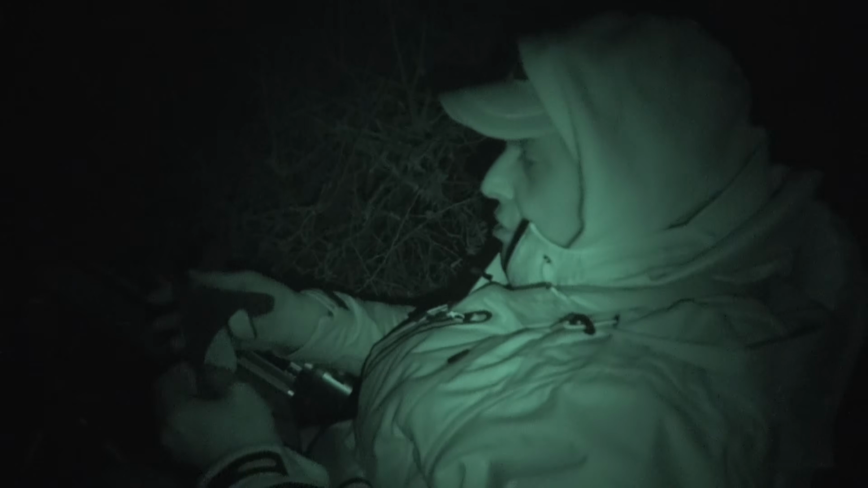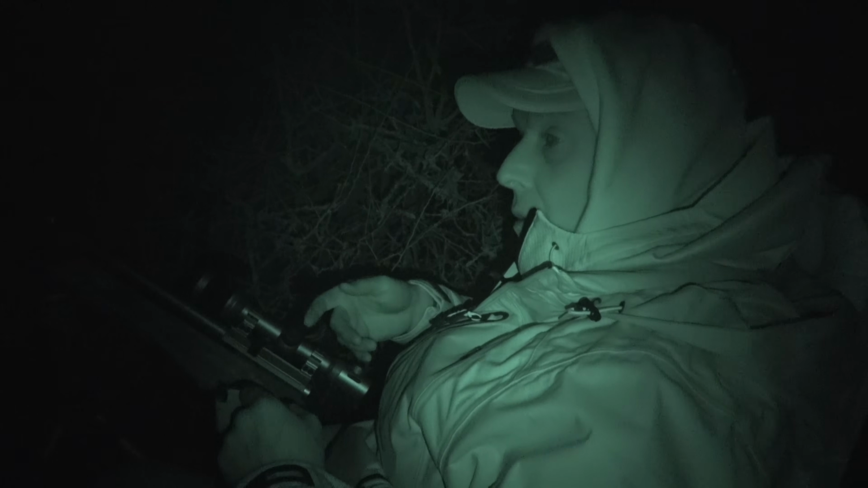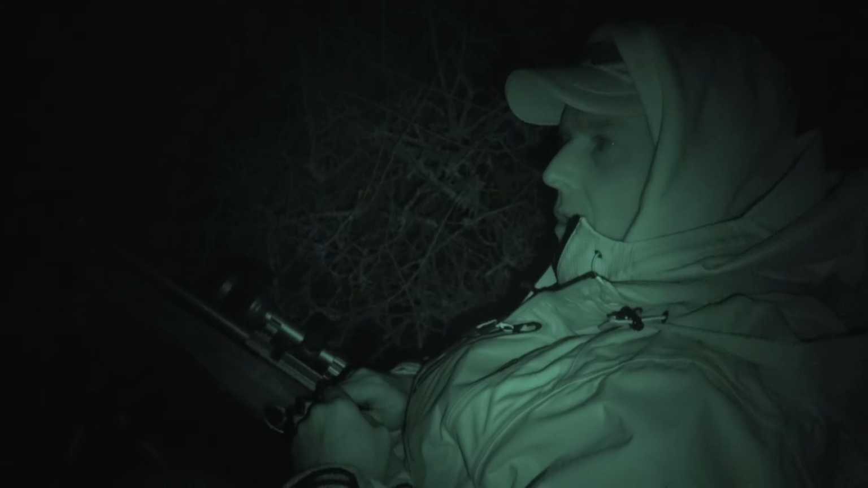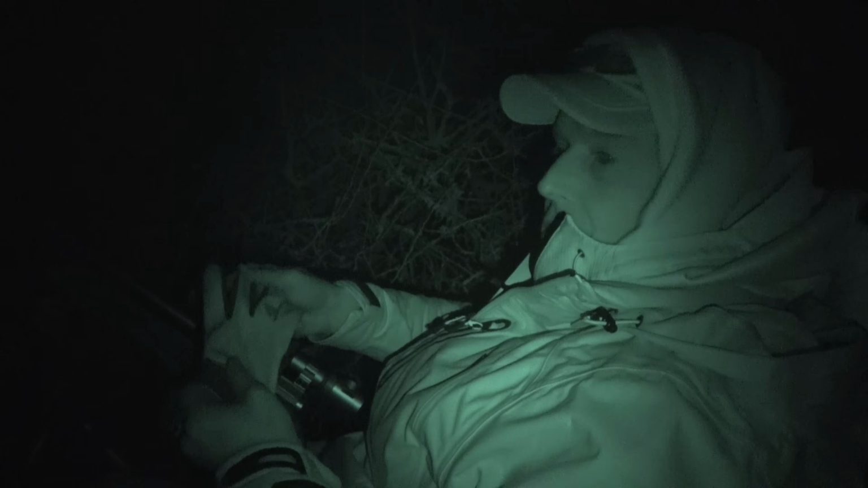They're very, very shy, which I didn't expect them to be here. I've just had two come out, and I moved very slowly to the rifle. I think maybe because we've got this big floodlight over the back of us here, I think they can see me. So it's time to put the gloves on, because these are just like little flags to a rabbit.